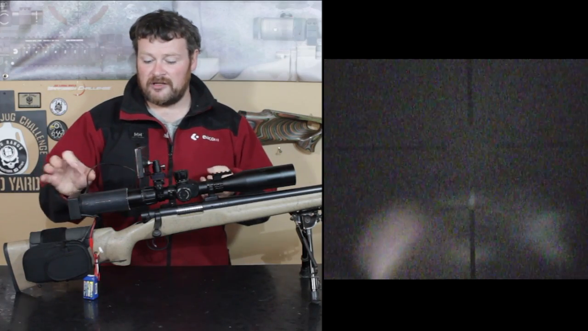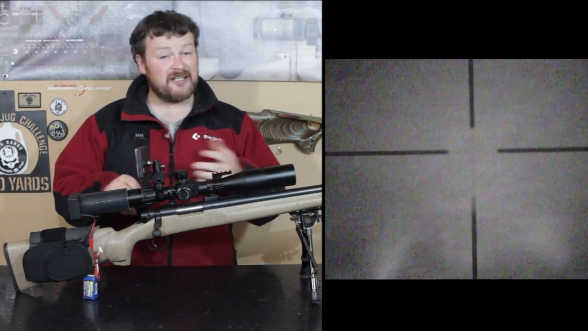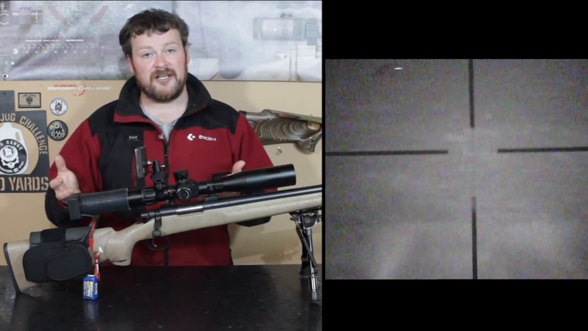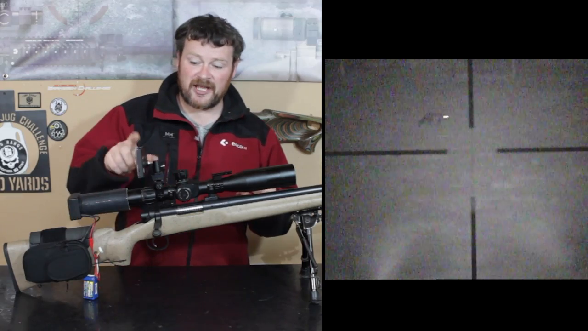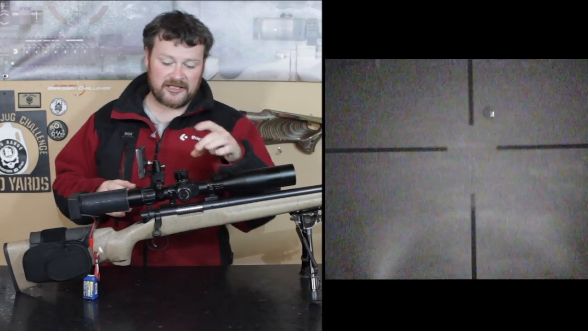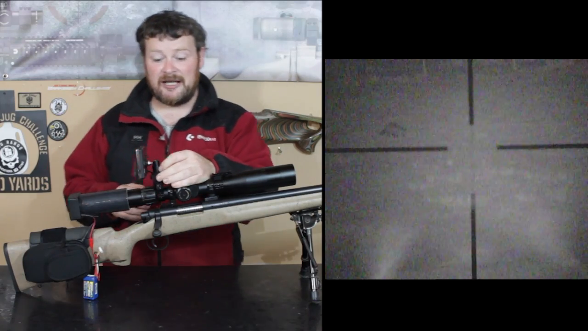You have your video out cable, which is going up here. It's not connected to anything. It's all soldered inside. There's no push connectors. That comes up to the back of this screen, and this screen itself is mounted on an upside down Picatinny rail with a Picatinny clamp on the bottom.